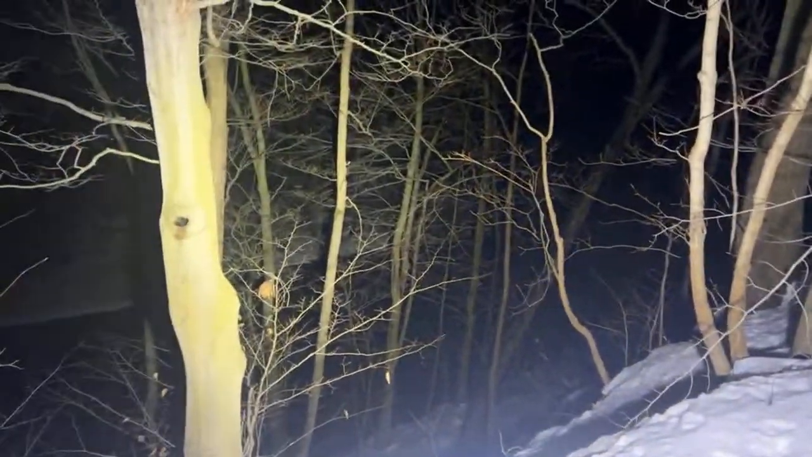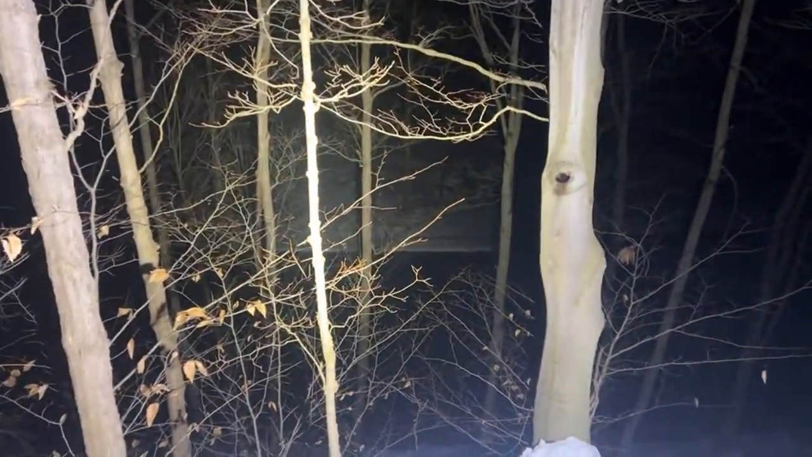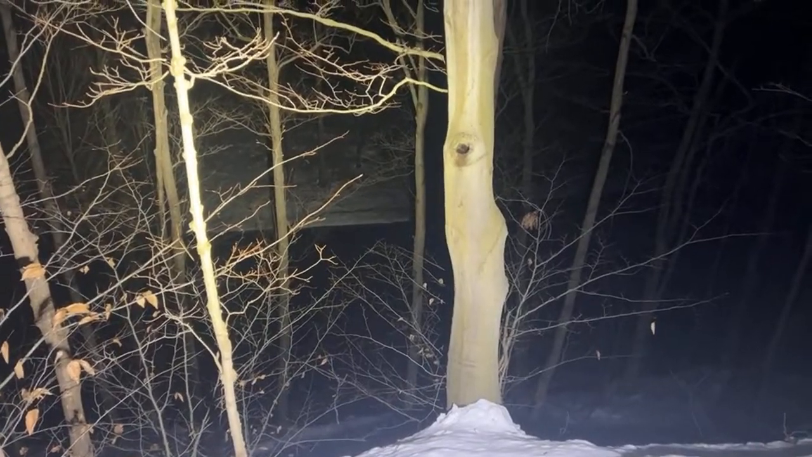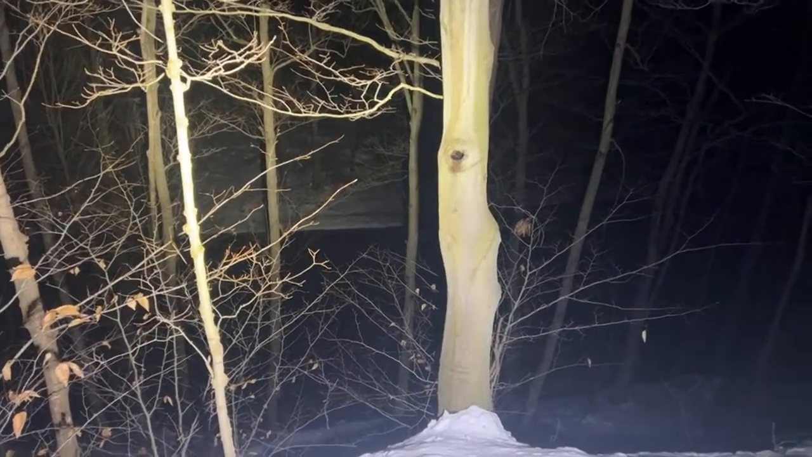That's a long way down. See a lot of animal tracks on the opposite side. Merry Christmas. So, you saw eye shine a minute ago, like what, this way?